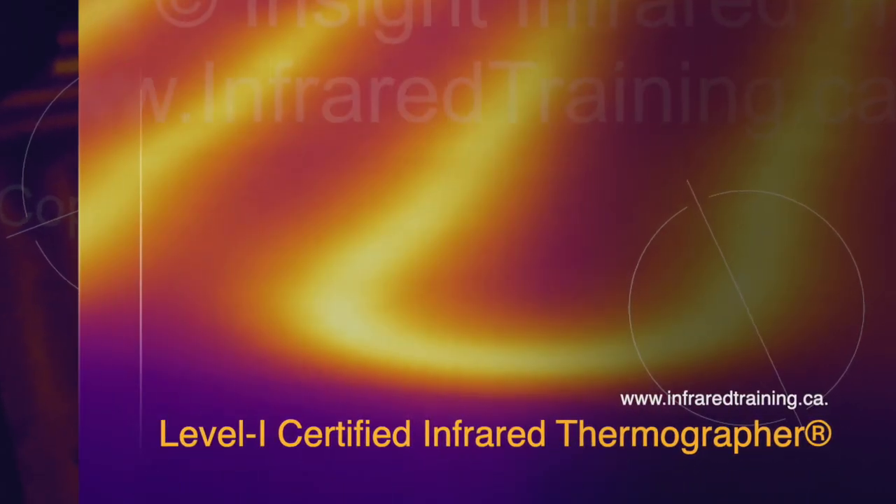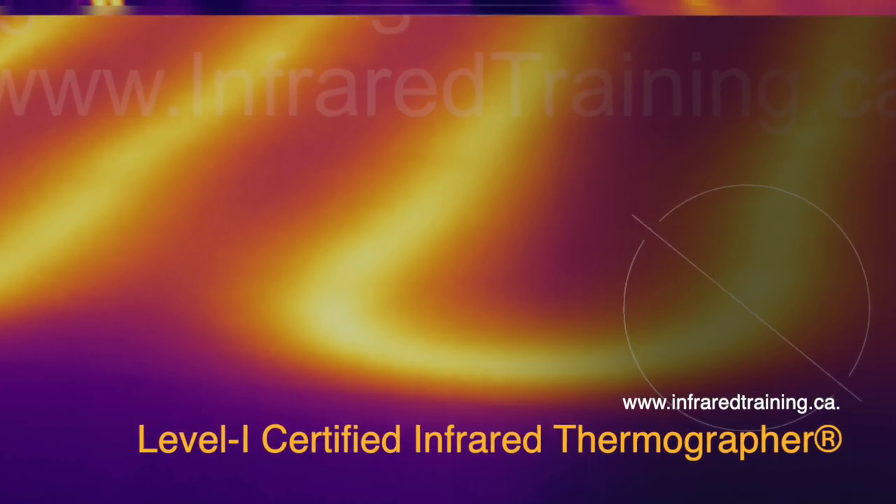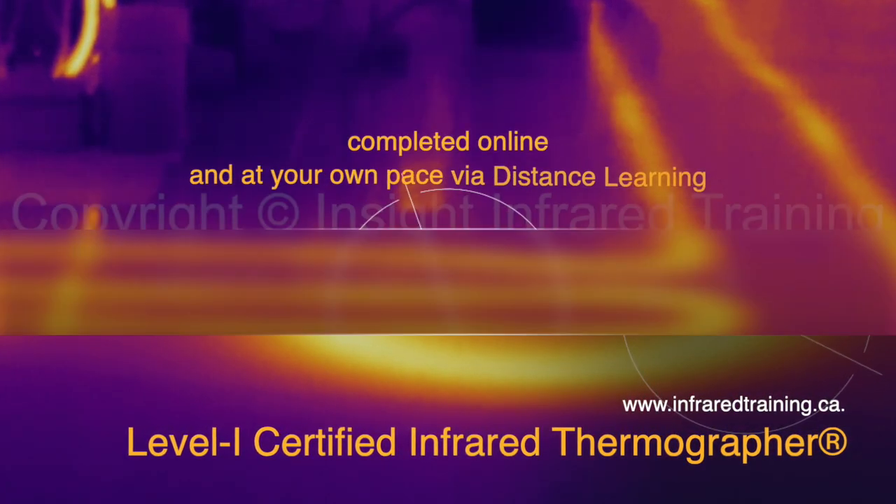and accurately. As with other infrared inspections, in order to accurately locate floor heating lines, proper conditions and methods must be followed. Proper methods and factors to consider for the accurate infrared inspection of hydronic floor heating systems is a topic covered in the Infraspection Institute Level 1 Certified Infrared Thermographer course. This course and the certification exam can be completed online and at your own pace via distance learning.